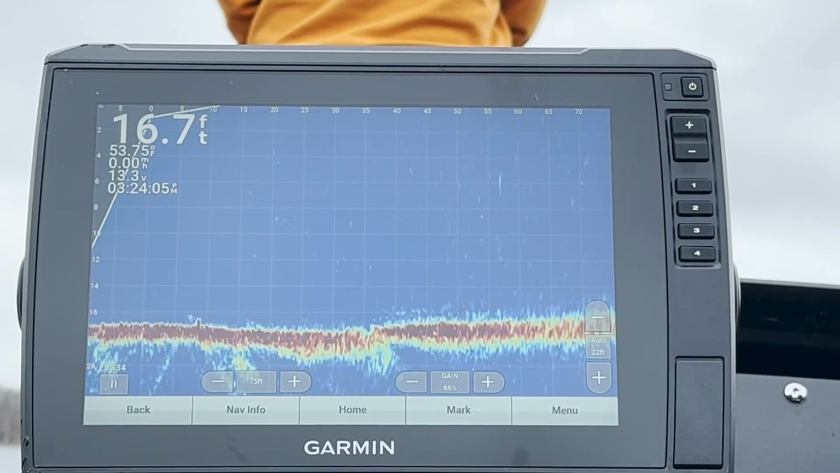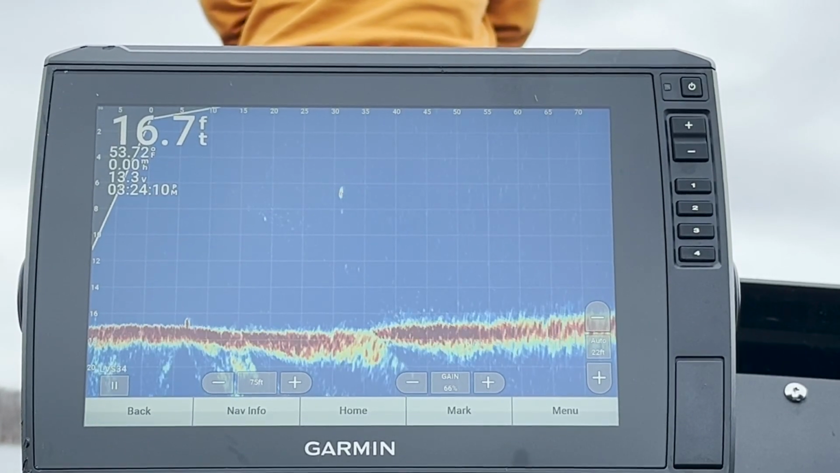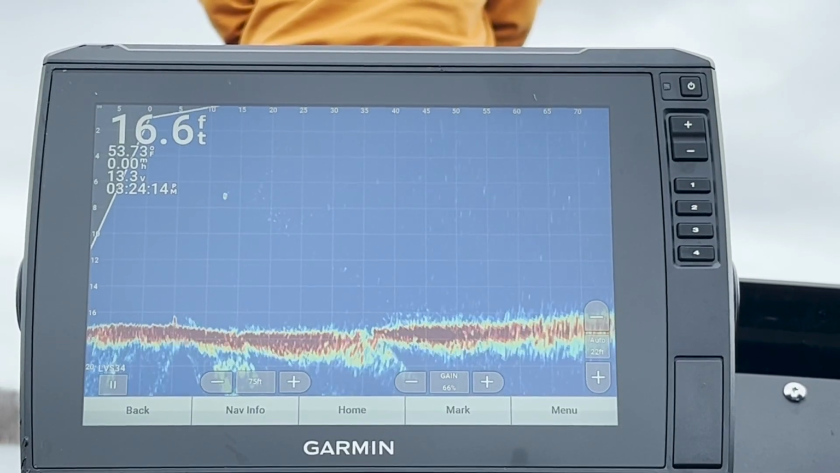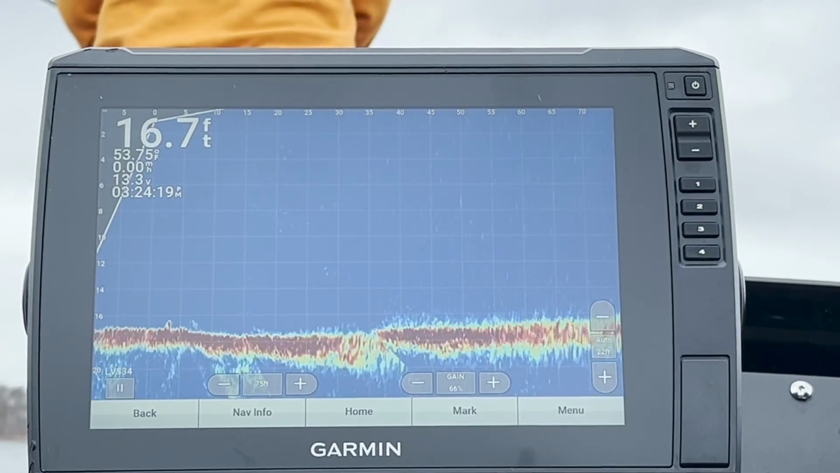Alright, so the audio of this was a little tough with the wind, so I'm going to be doing some voiceover on these parts. As you can see, the crankbait coming down around 30 feet, right at around 7 feet down, which is what it's marketed at, Frittside 7. I'm going to show it again.